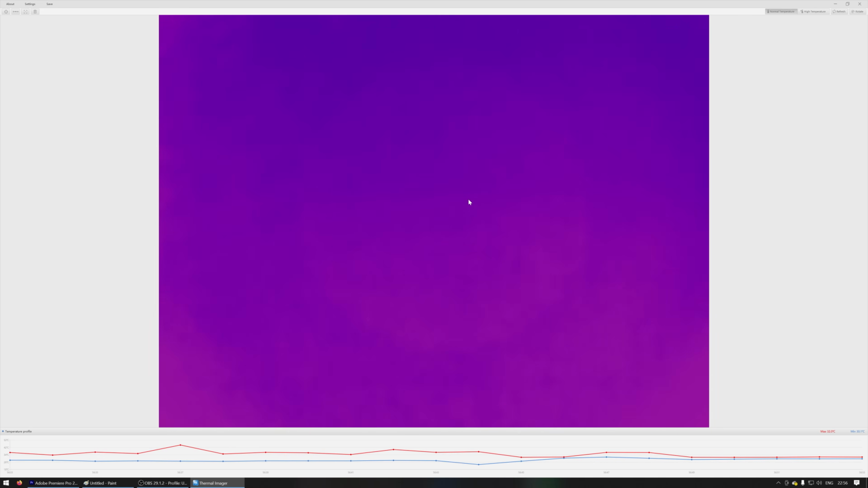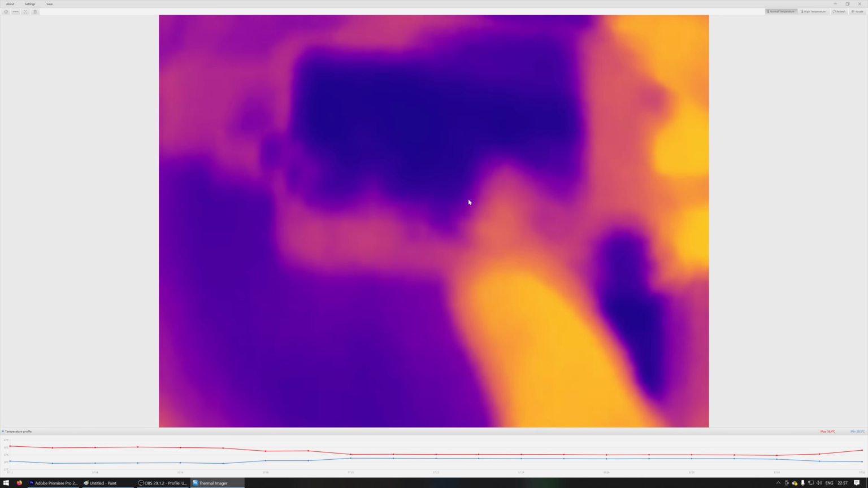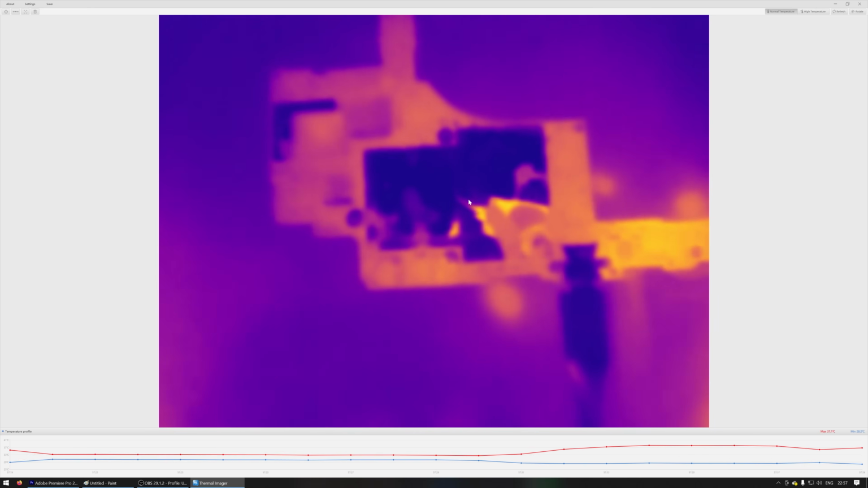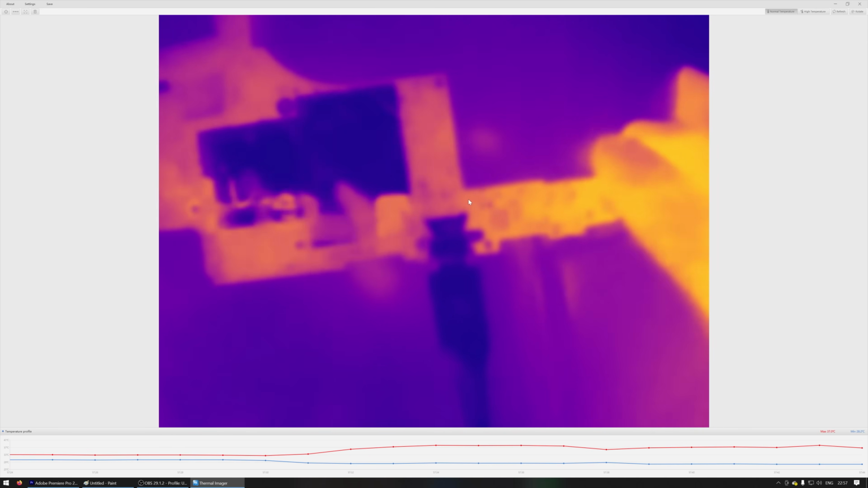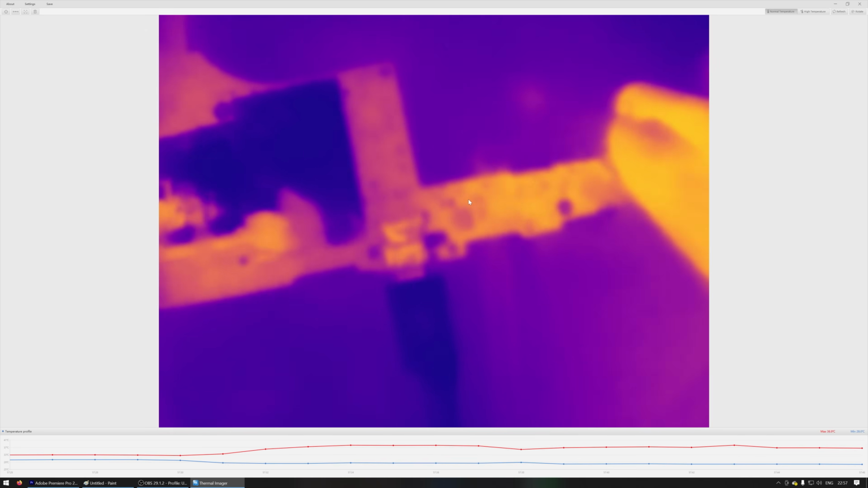So I'm going to turn the board back on. I've just unplugged it and plugged it back in. Let's see if it boots. Take off the macro lens. Okay, we can see some heat signatures there around BQ, so that means it's charging the battery.